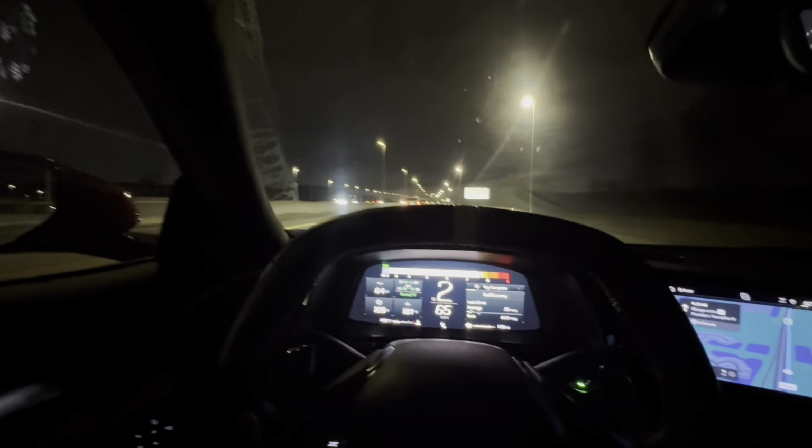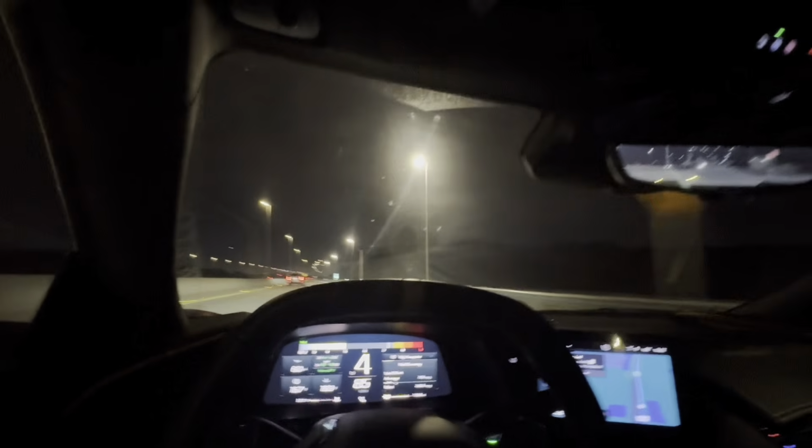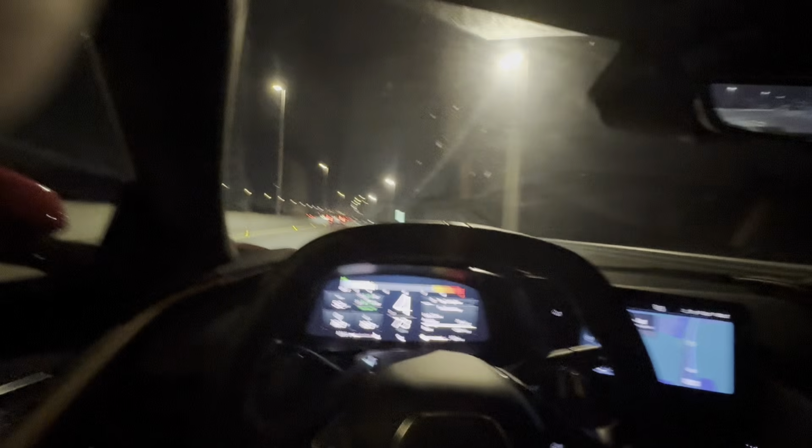Bro, is my car gonna shift? It's in automatic. Oh, I need to switch hands. Had to switch hands real quick. Car was not shifting automatically.